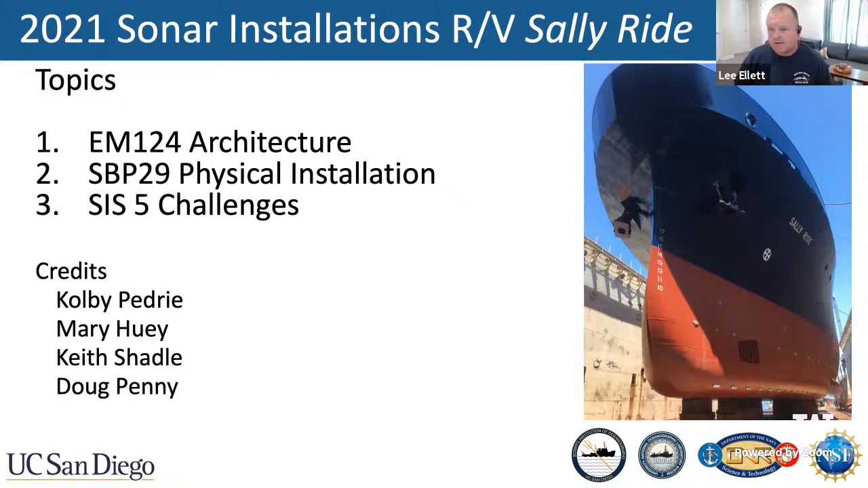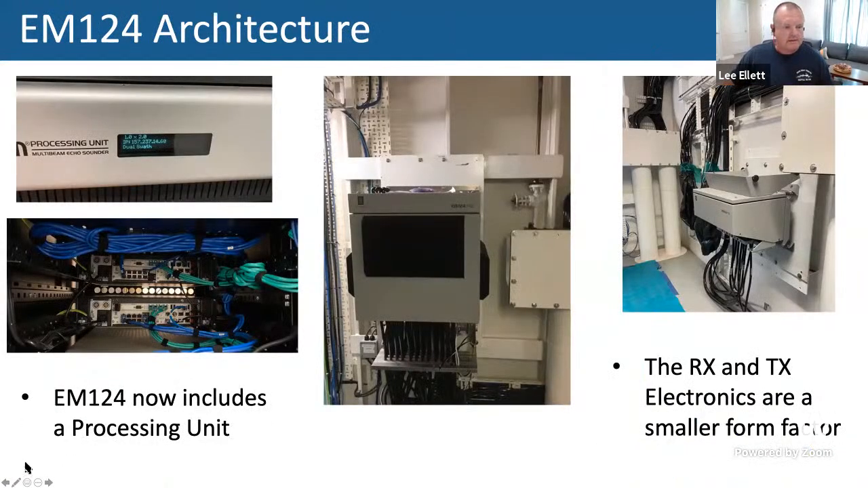So Sally Ride went into the dry dock around late April, May this year, a regulatory dry dock, and we had planned in to upgrade the EM124 and install the SBP29. These hardware upgrades were funded through an ONR DURP. This is specific to some ONR users that wanted the SBP29 capabilities.